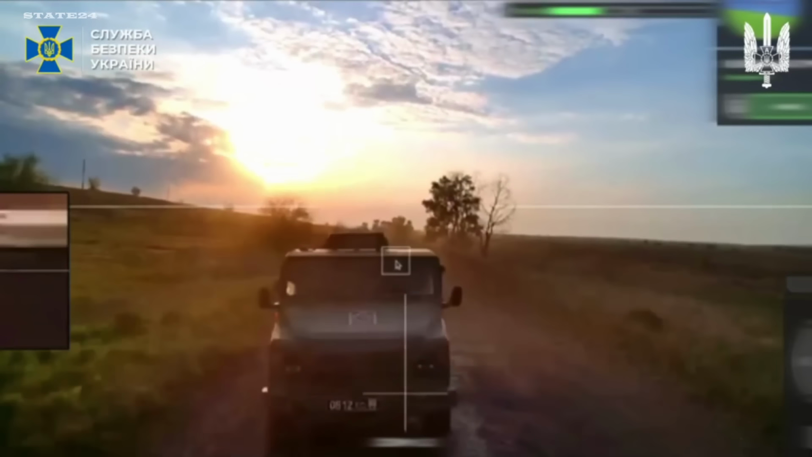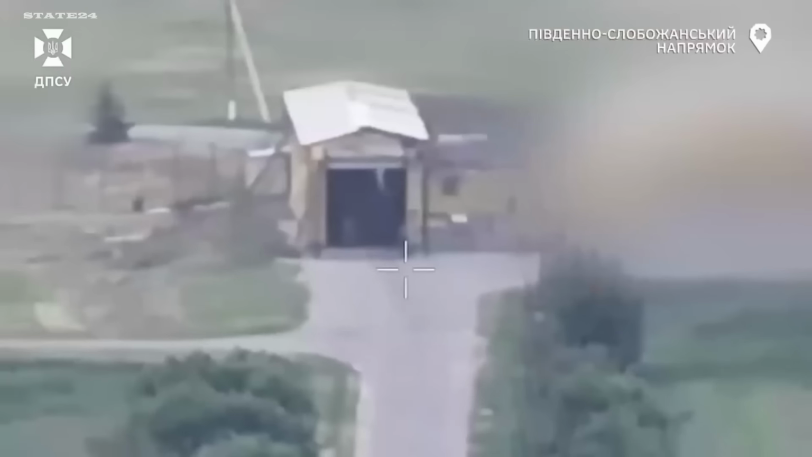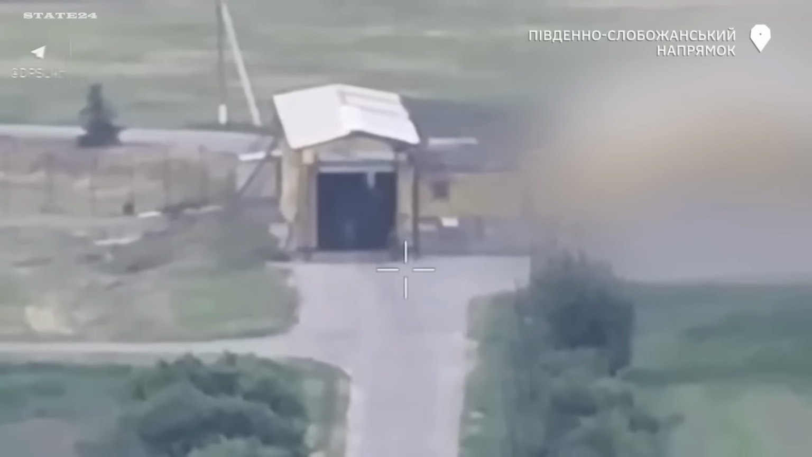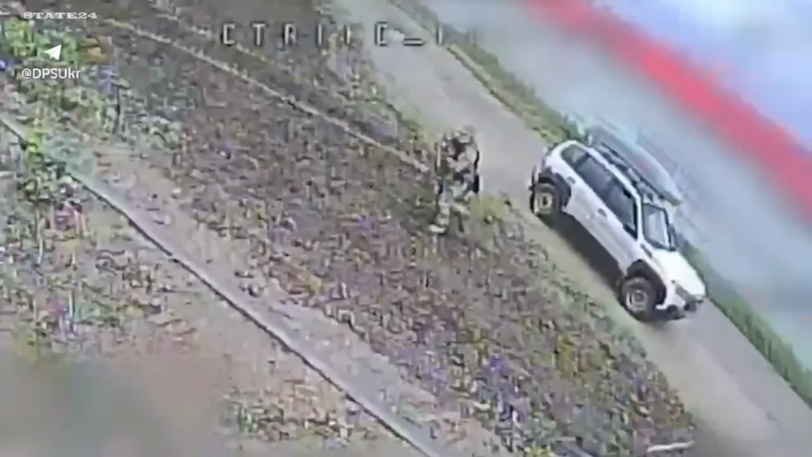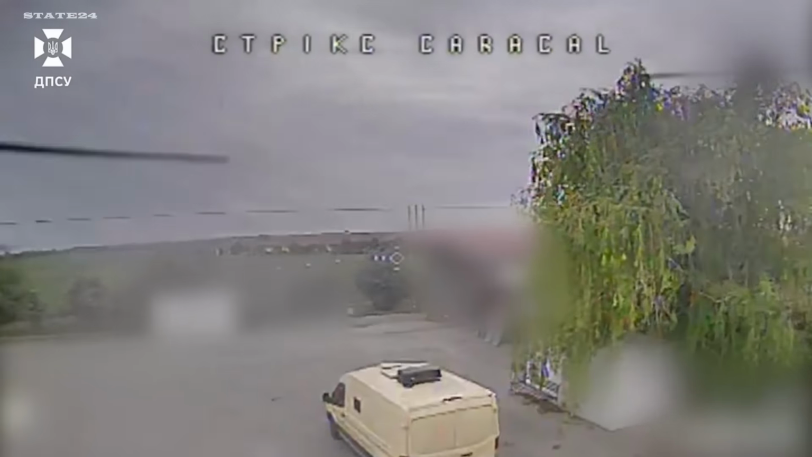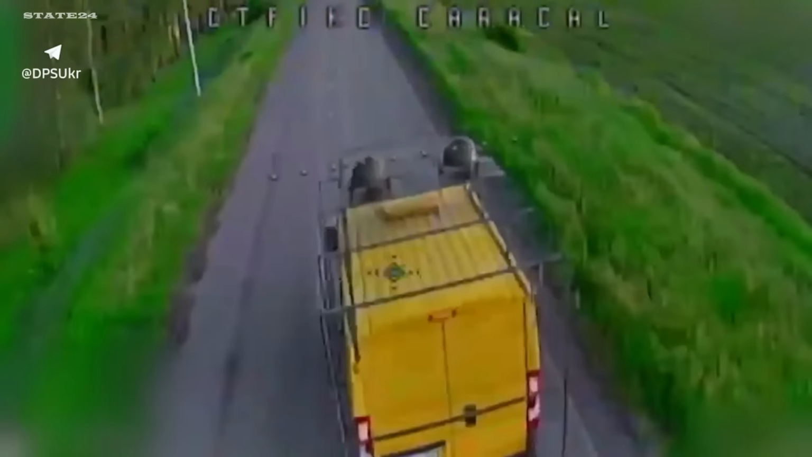That's everything for today. Here's where the front stands as of June 9th, day 1566 of this war. Over the past day, 260 combat clashes were recorded, with the heaviest fighting in the Pokrovsk sector, where Ukrainian defenders repelled 50 Russian assaults. Russian forces carried out 88 airstrikes, dropped 282 guided bombs, and deployed over 10,000 kamikaze drones. Russian total losses have now crossed 1,376,320 personnel, with 1,370 casualties in the last 24 hours alone.